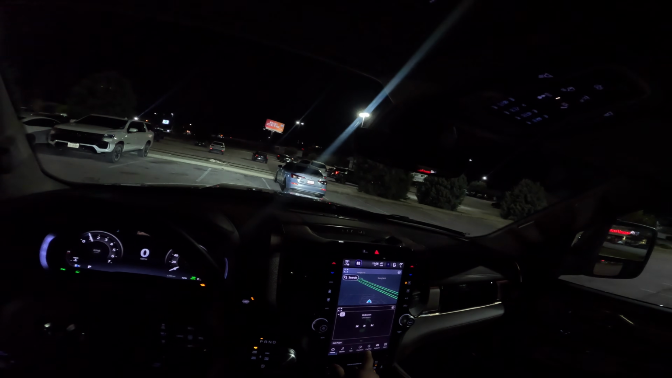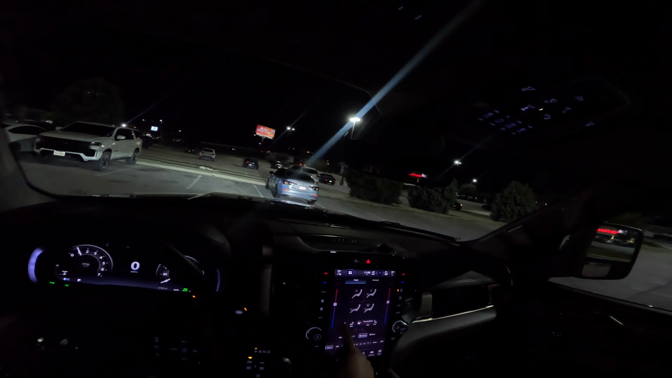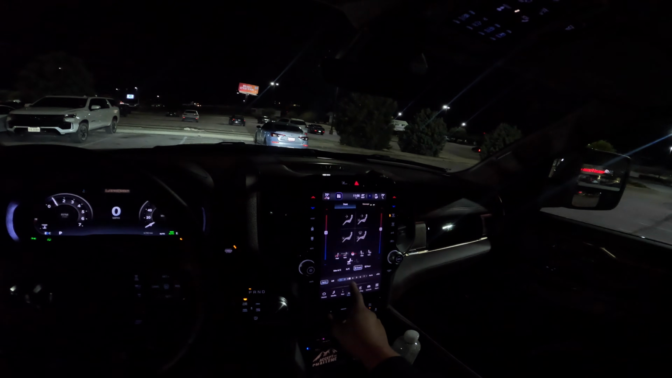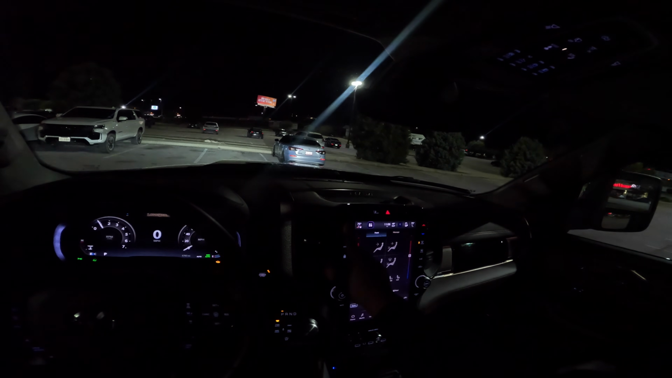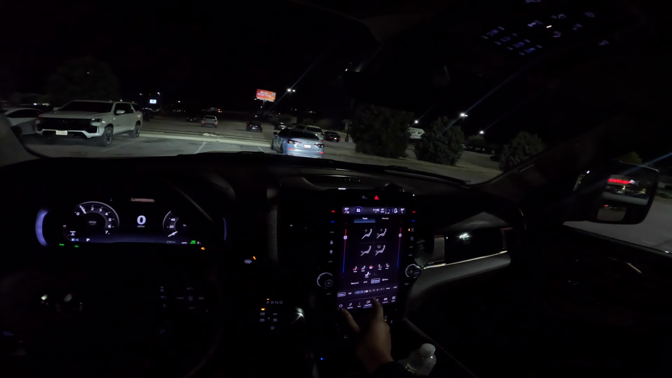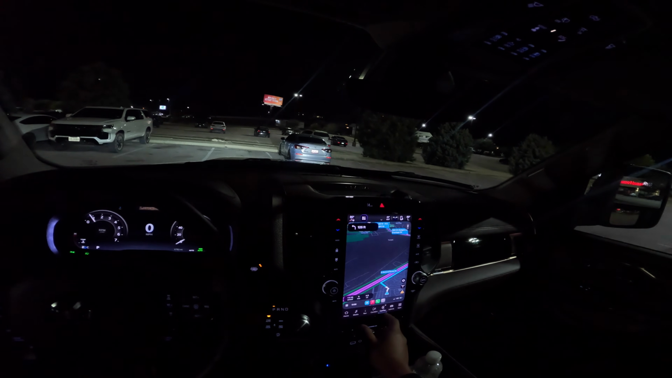But let's go ahead and get some heat in here. Got the heated steering wheel. They do get very hot, so I don't recommend you turn them on high. Go ahead and get this up. Get my fan speed. We'll put about 2 on there, face only. Got our CarPlay up.